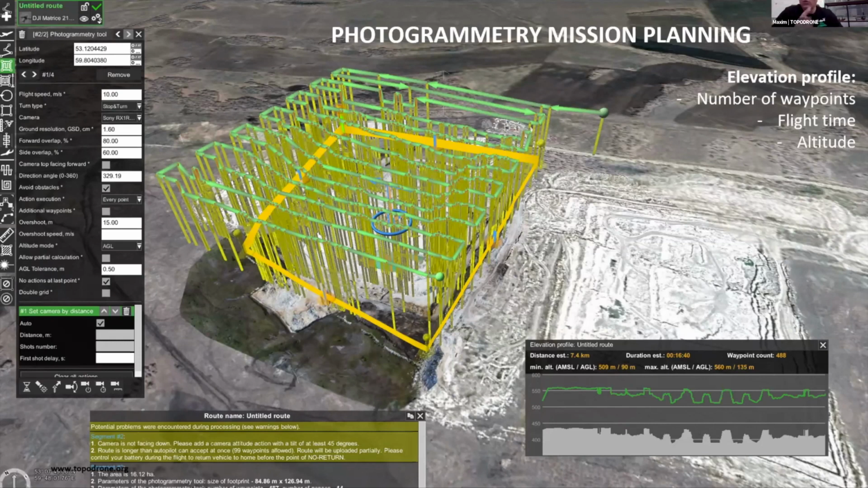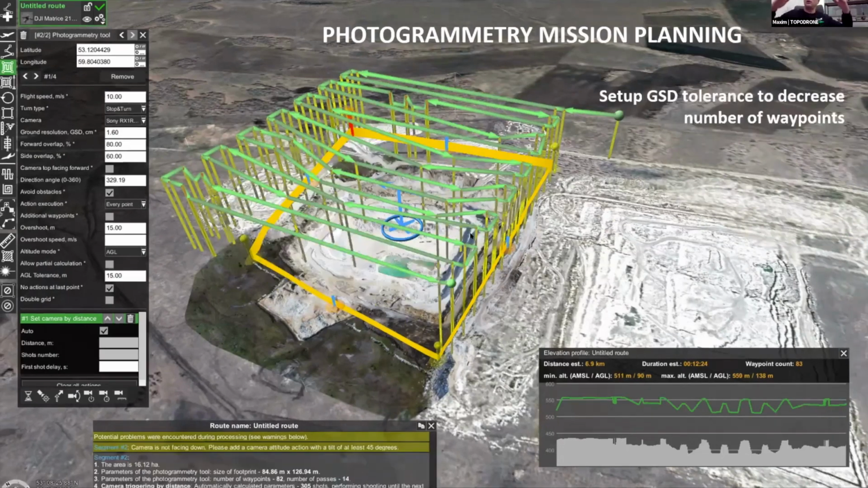In this case, I would suggest to use the agile tolerance parameter. We just increase this parameter to avoid small changes in relief, and our drone will follow the terrain level, but without any coming up and coming down, and we will decrease the number of waypoints as well.